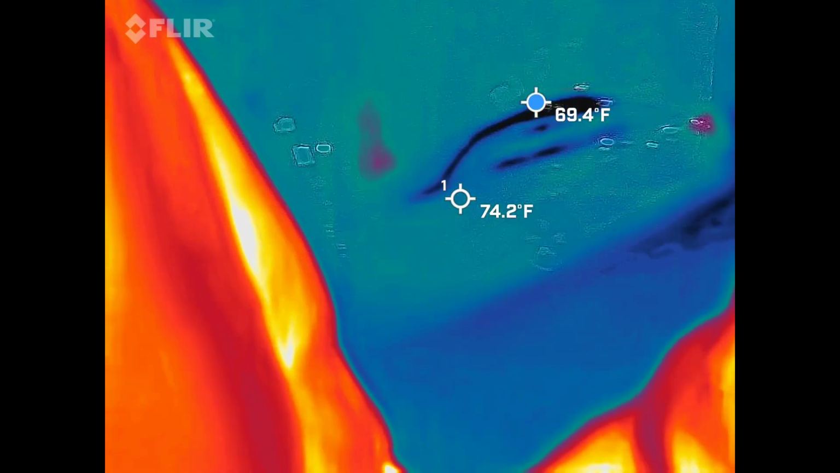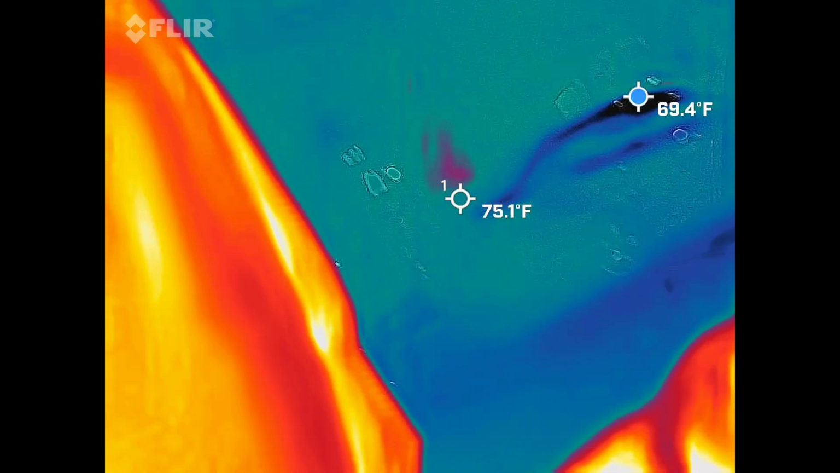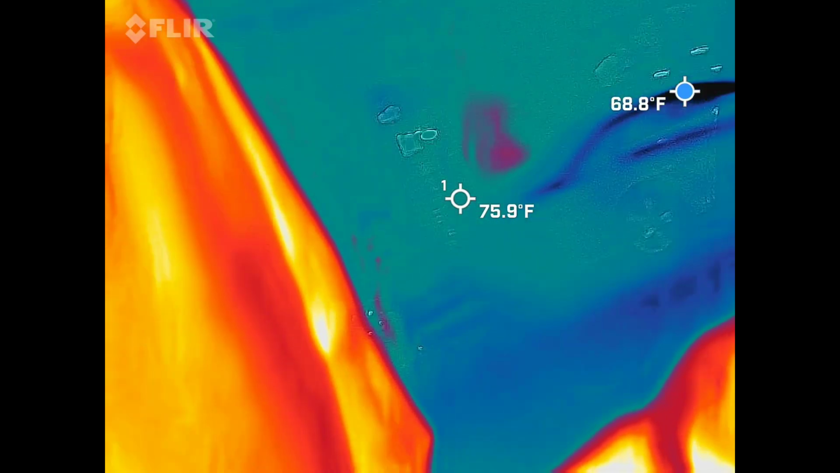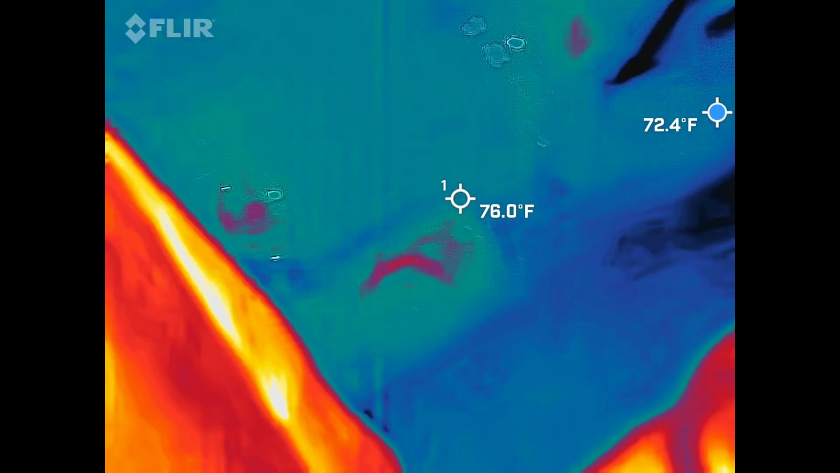I'm looking for 15 plus degree temperature drops out here. So we are 71 degrees out here ambient. So I'm going to be looking for, what is that, 56? Sorry, English guy, I'm trying to do math in my head at the same time. So about 56 degrees and colder. So basically if you find something that's 40 degrees and it's not meant to be 40 degrees, we might actually